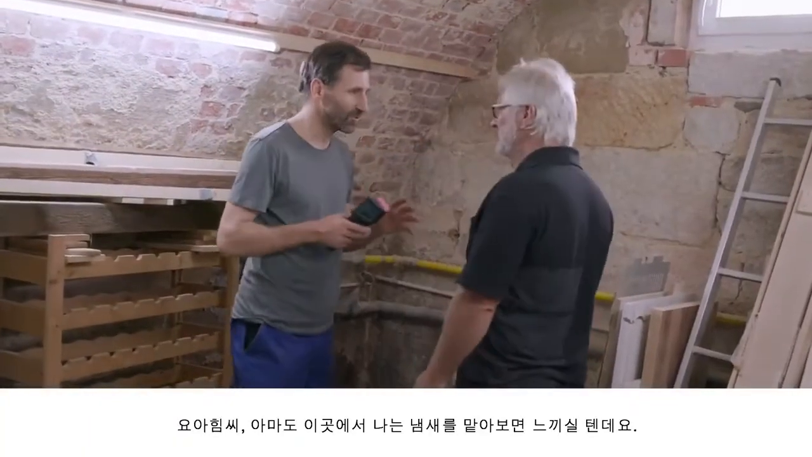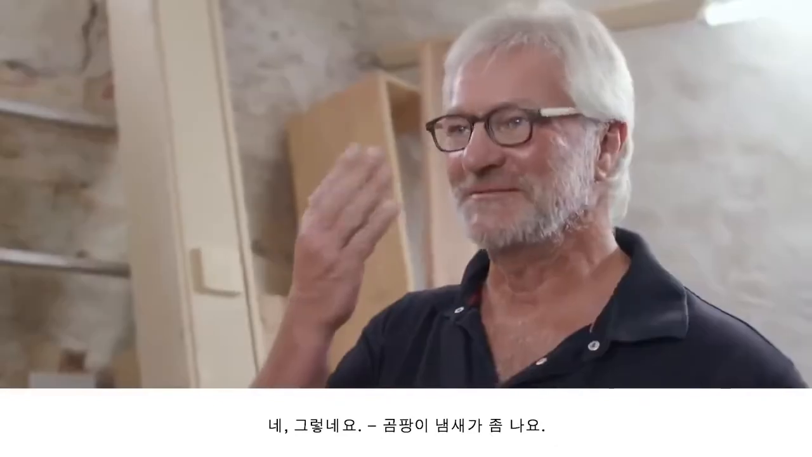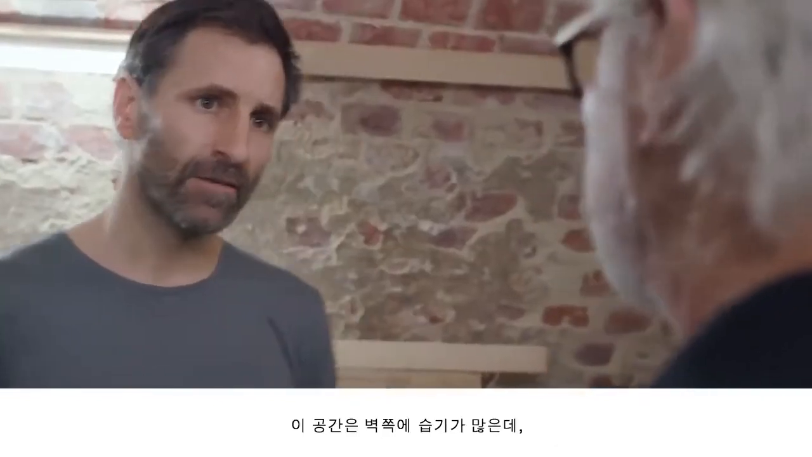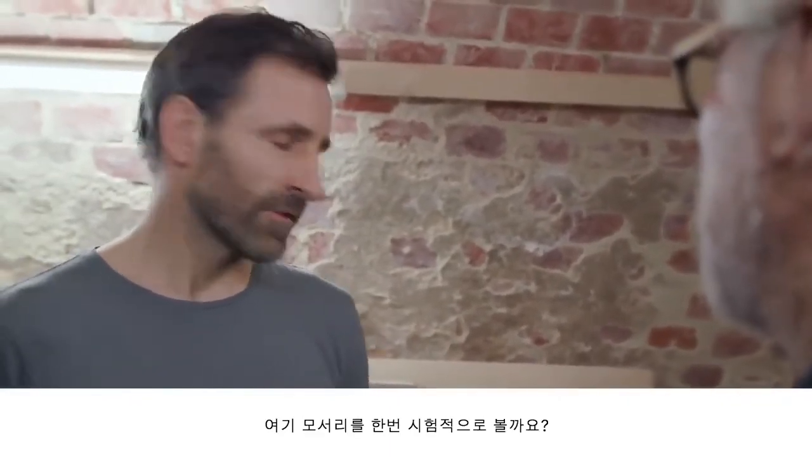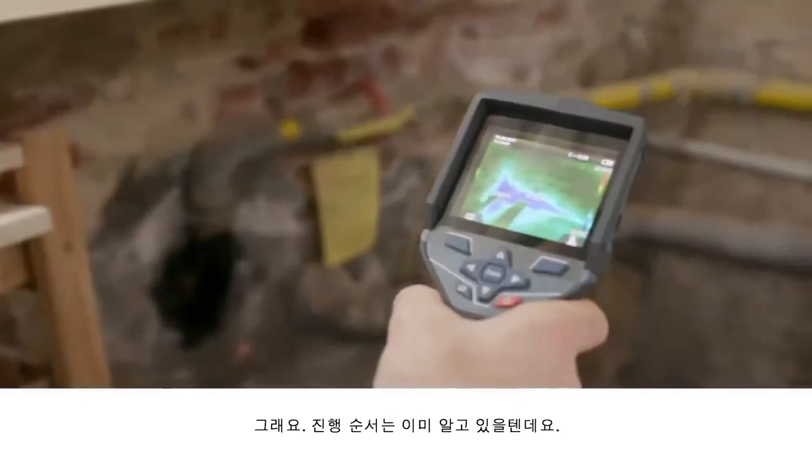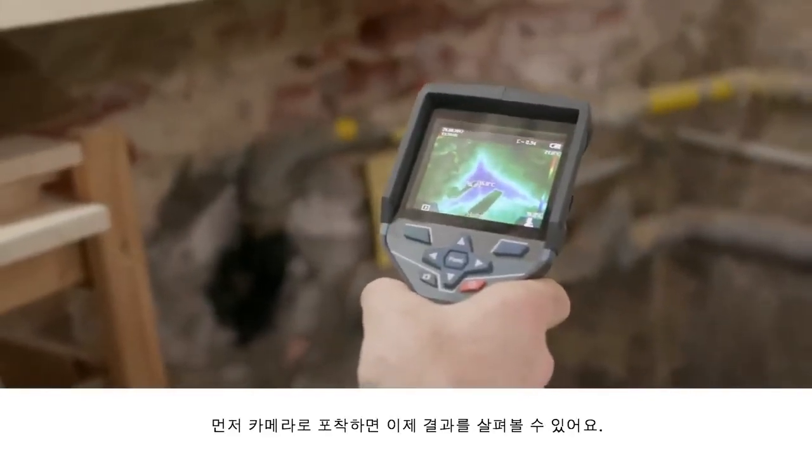Now, Joachim, you might be getting a whiff of something here. Yes, definitely. It smells a bit musty in here. I agree. There's a problem with damp in the walls. You can see it in this corner, for example. Oh, yes. So now you know what to do. First, we get scanning, and then we can look at the results.